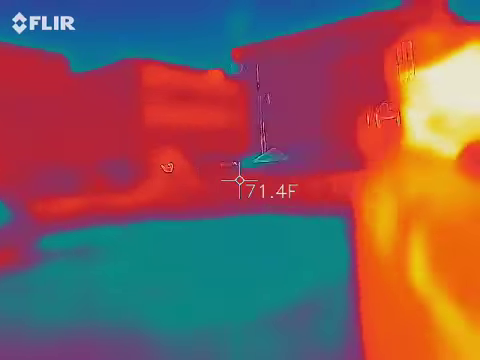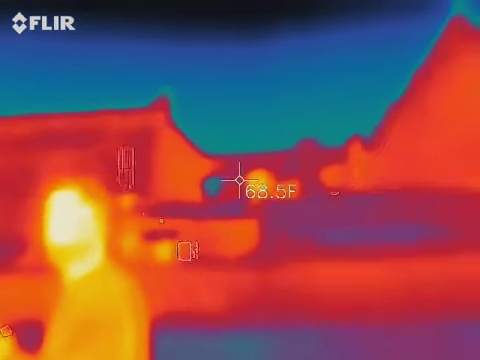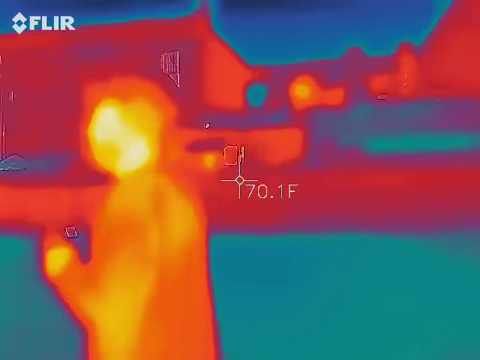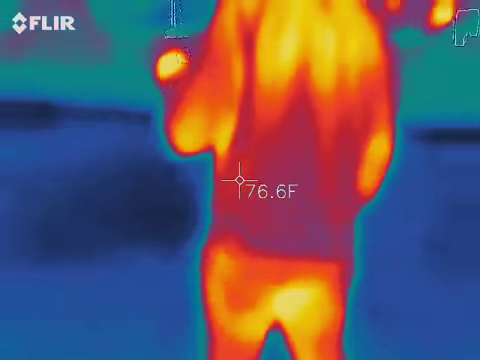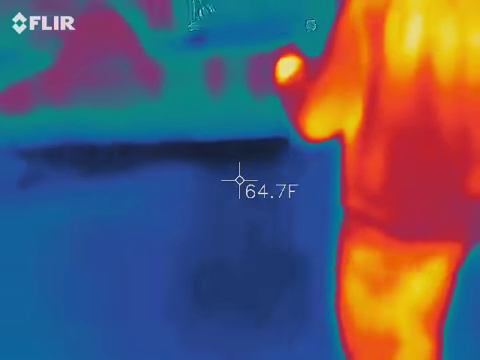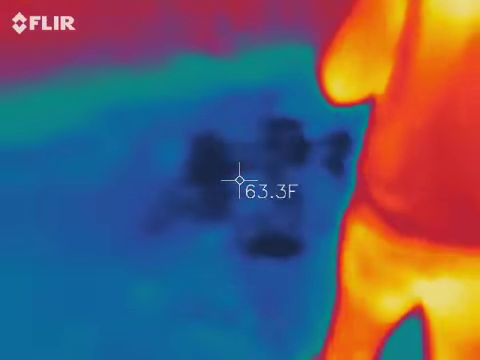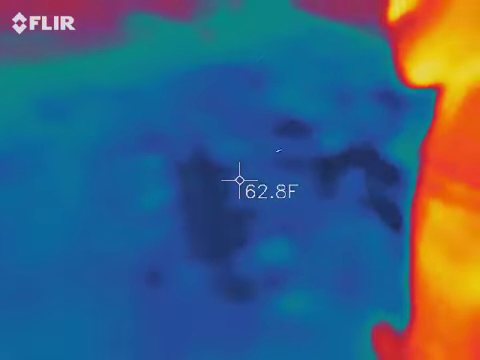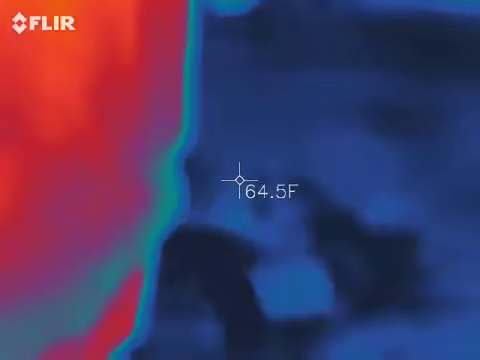I'm so excited. Point it down, he said. It is down. 64. 65. What's that? It's the ground. You sure? Black is like the coldest area. So they're just saying anything black ghost is moving.